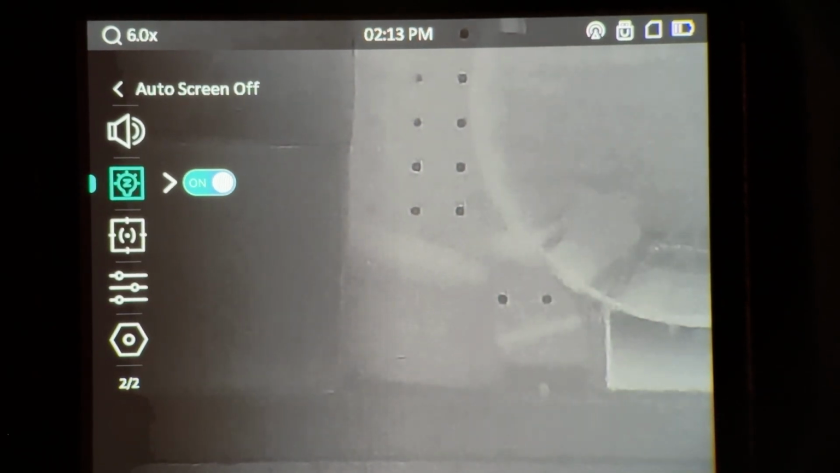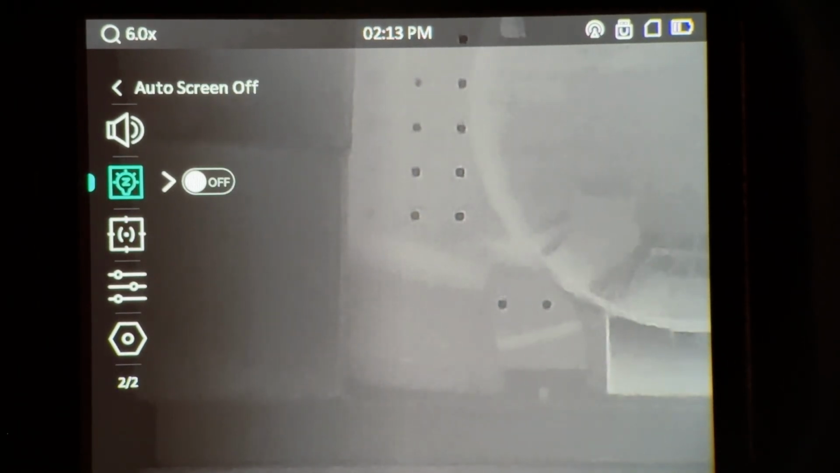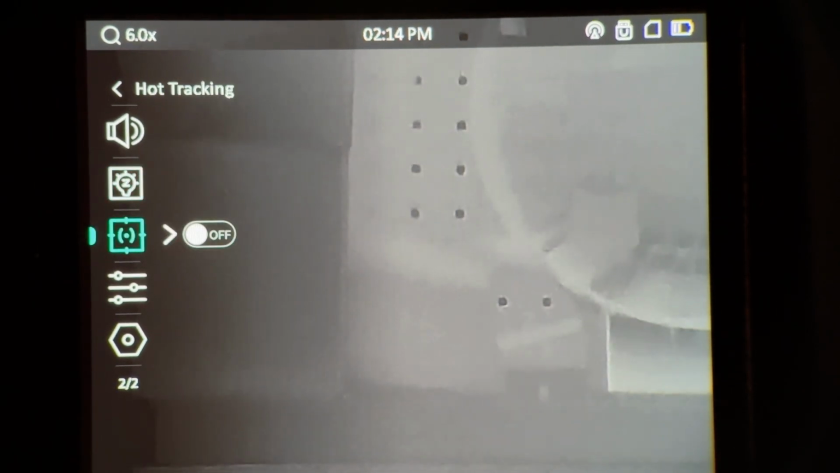Now auto screen off will turn the screen off when it tilts down or to the side to a certain amount of degrees. It'll turn the screen off. Now personally I'd have this turned off. It doesn't really save that much power when your screen goes into standby mode anyway, and it can be annoying in certain situations. So that would be user preference, that setting.